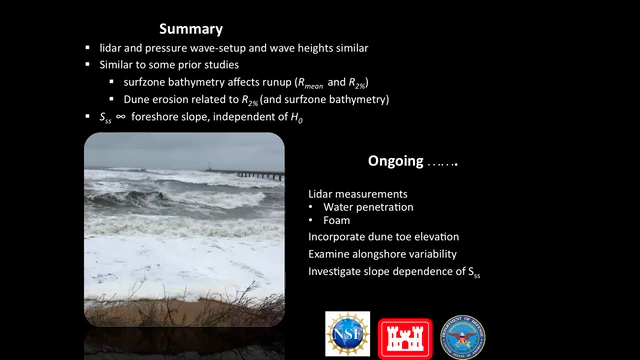Agreed. Thank you. Britt, have there been any longer term studies that have looked at alongshore bar variability relative to vulnerability to dune erosion?